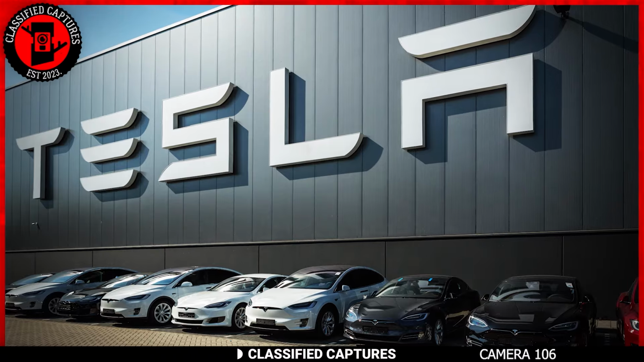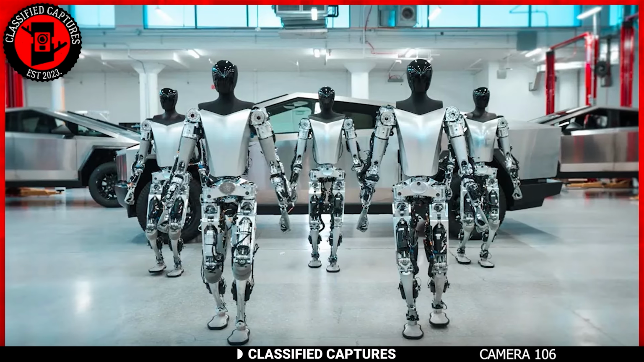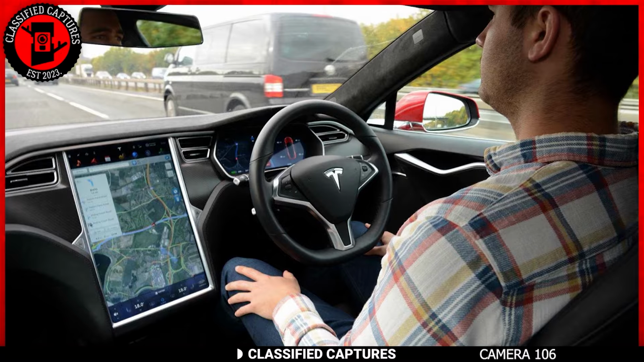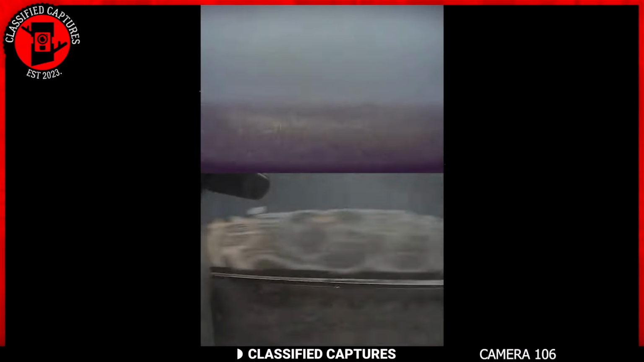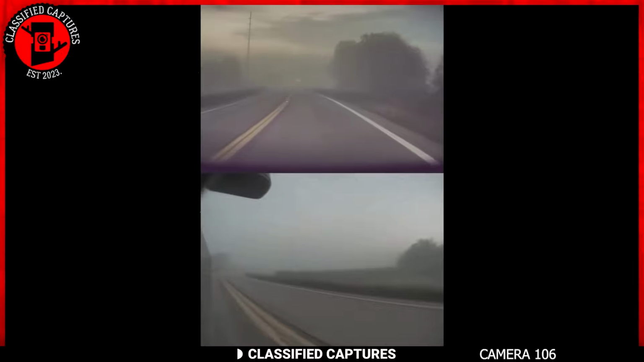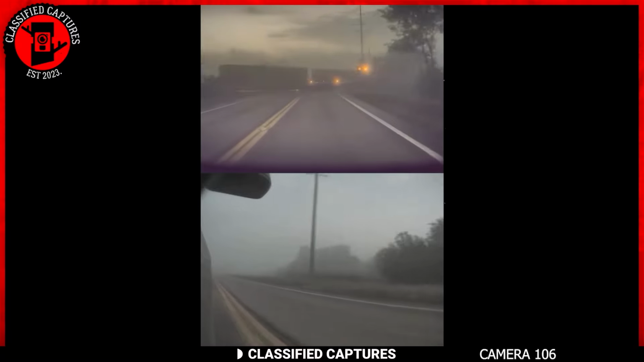The Tesla company has been doing well in coming up with a lot of innovative tech like robots and even their self-driving cars. Recently, however, a Tesla car owner was in a life-threatening situation. According to him, his driving car could not detect a train ahead, which almost led to a collision.